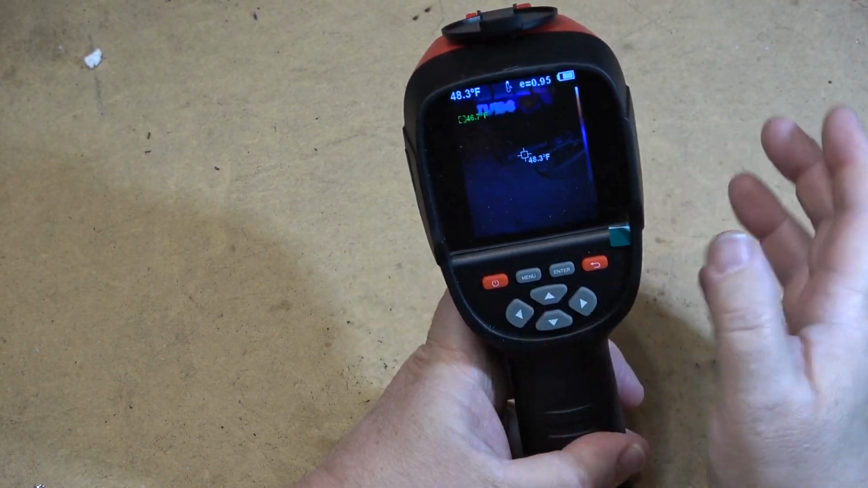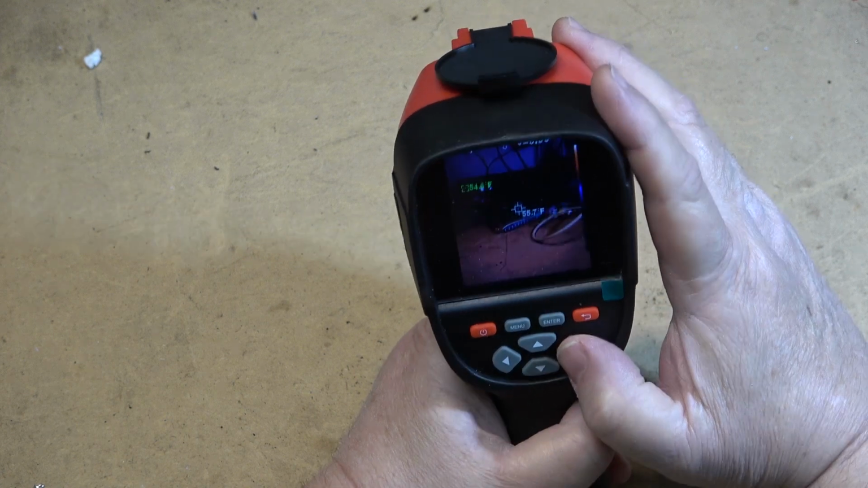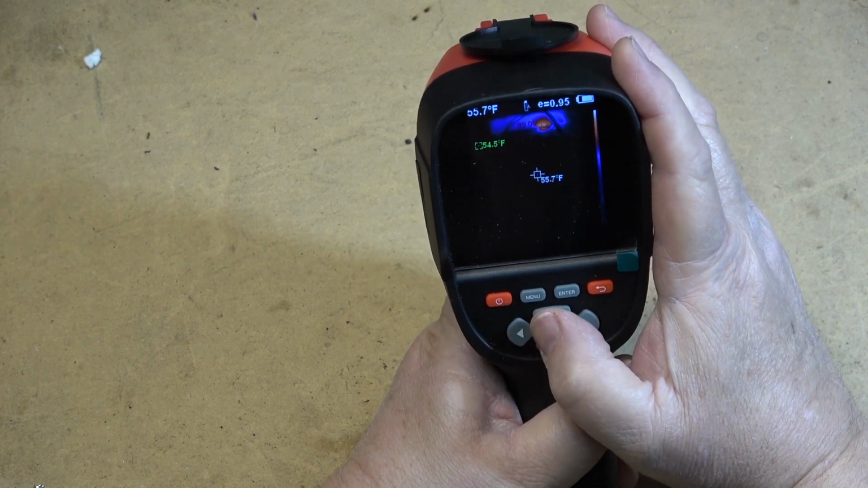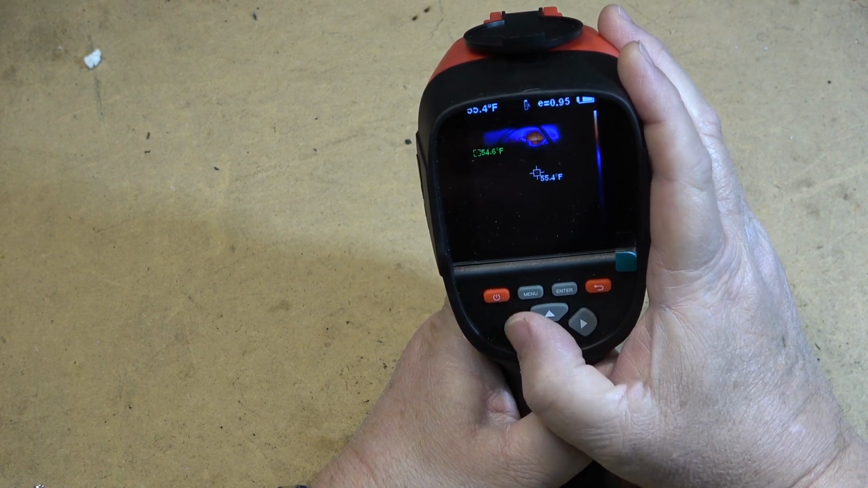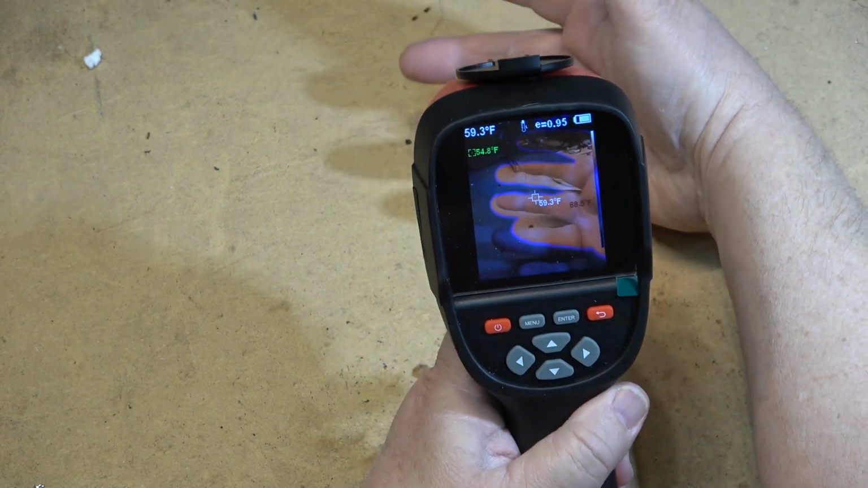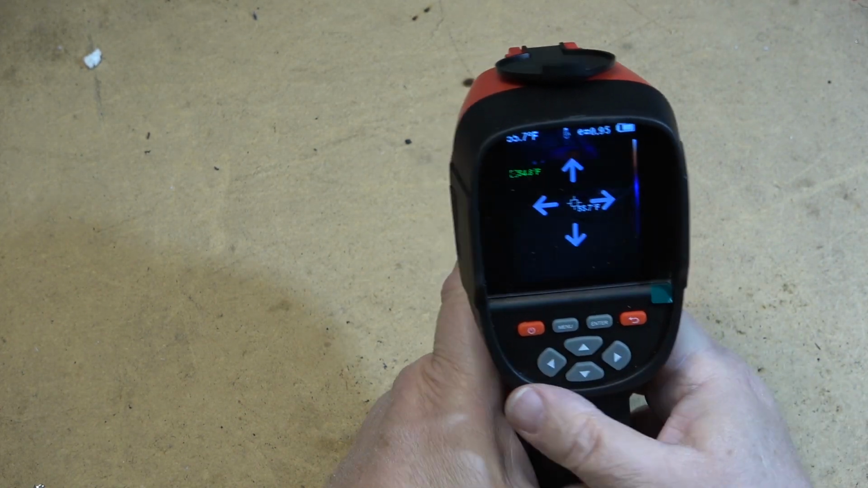As we switch modes, you can overlay it here as well, so it should be able to record video with overlay. But as I select the right and left button, I can select, as you see, live, visible, and then overlay right through to full infrared. If I pick one of the settings in between, so now I've got infrared as well as visible. As you can see, if you look on the screen, it's not lining up. If I go into menu and I go into image correction, now we can center the image.